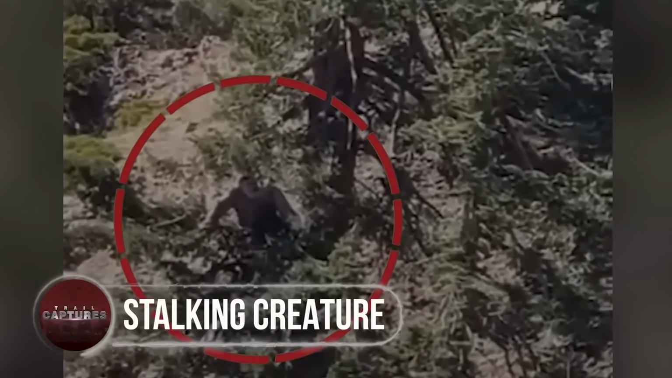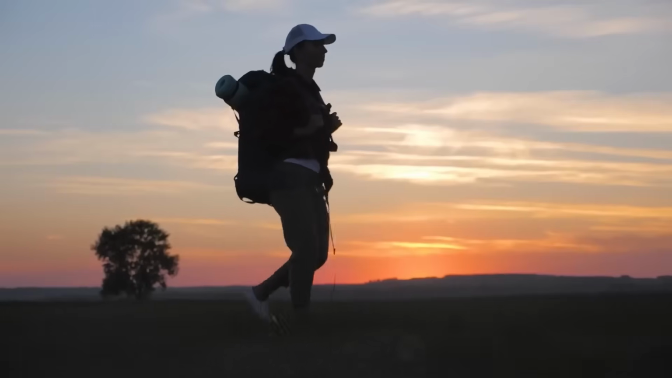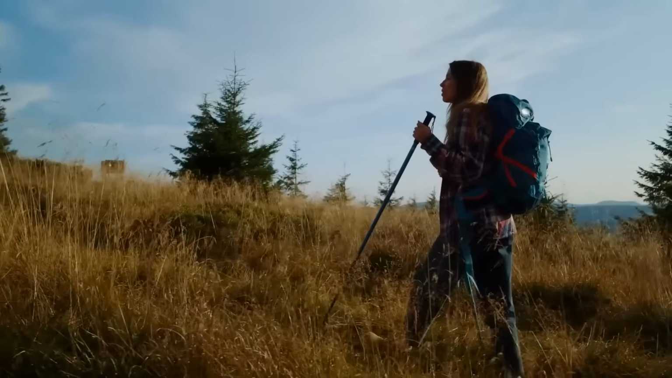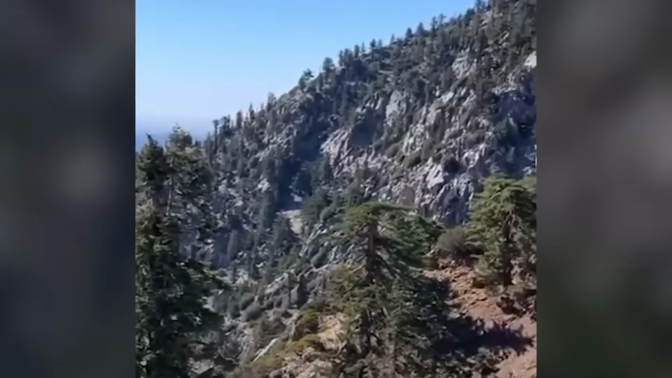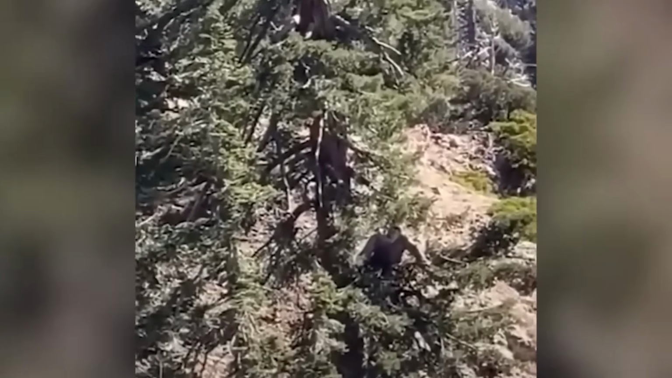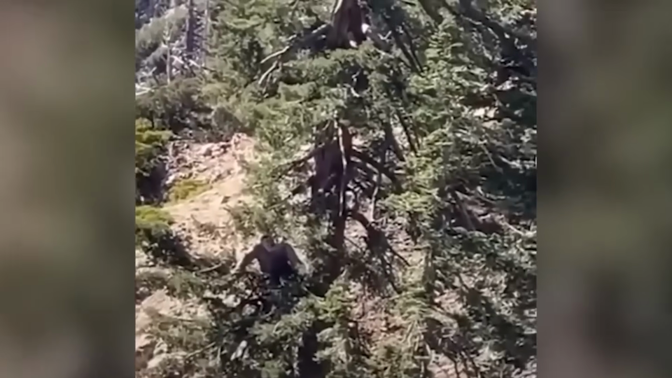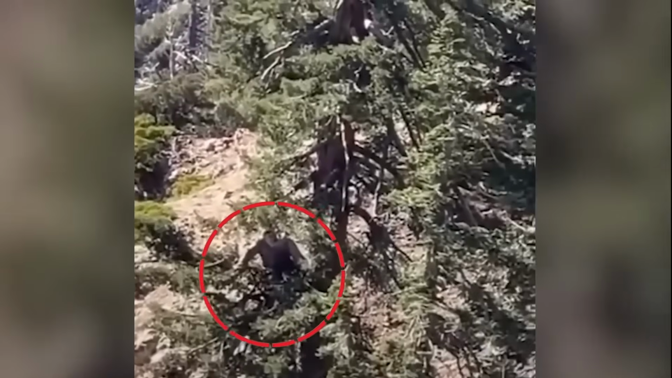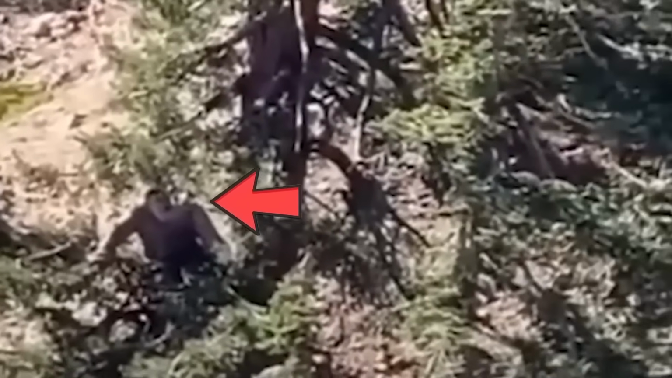Stalking creature. Reaching the top of the hiking mountain, these hikers had no idea that they had another companion. Recording the incredible views, one of the girls could be heard asking the other about the creep in the woods. My God, that's crazy. And there it is, a humanoid brute. Though standing on the other side, he has his eyes on the hikers.